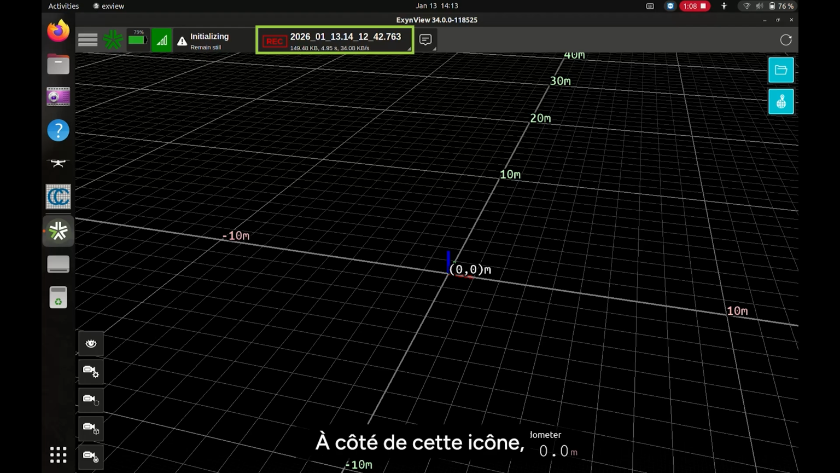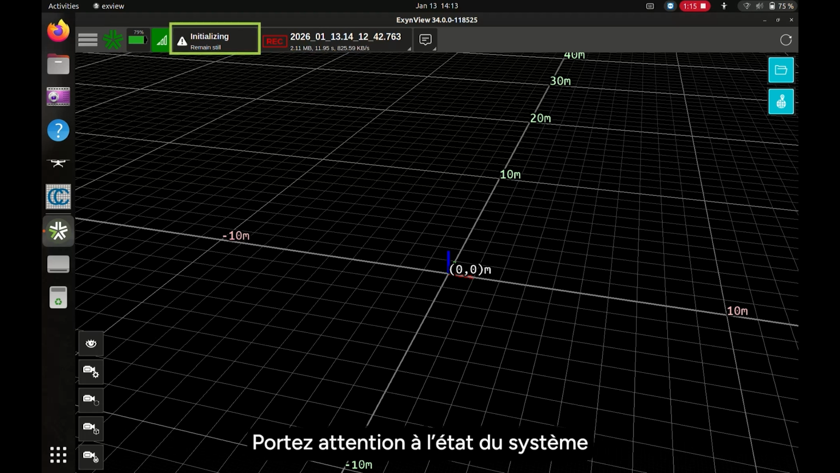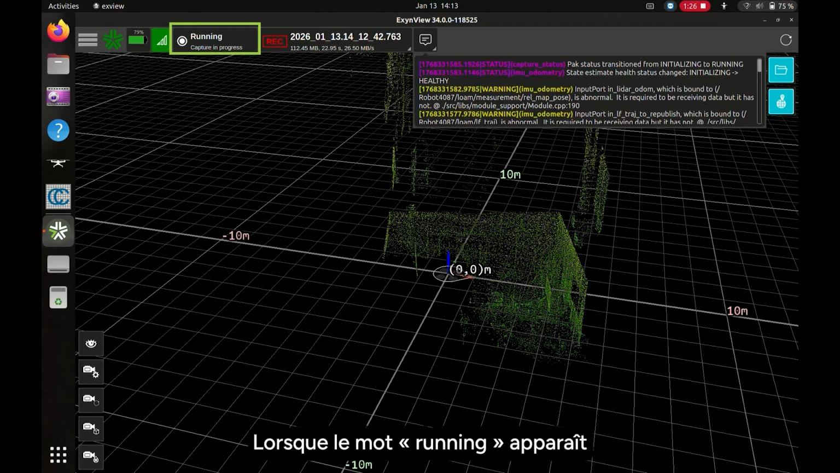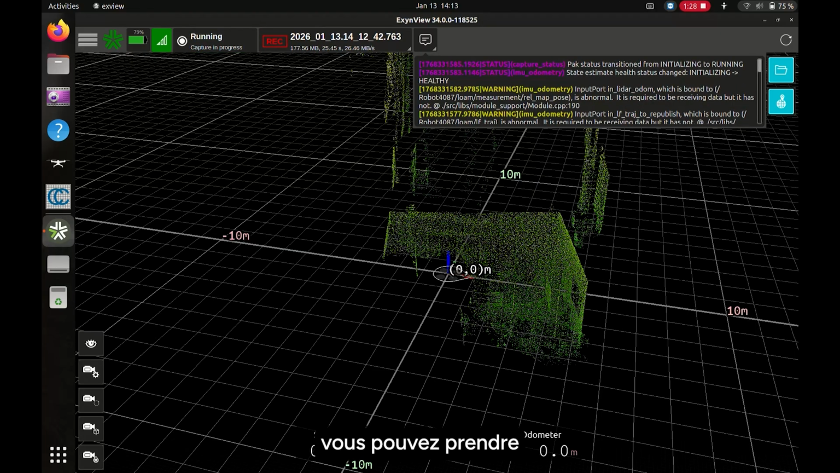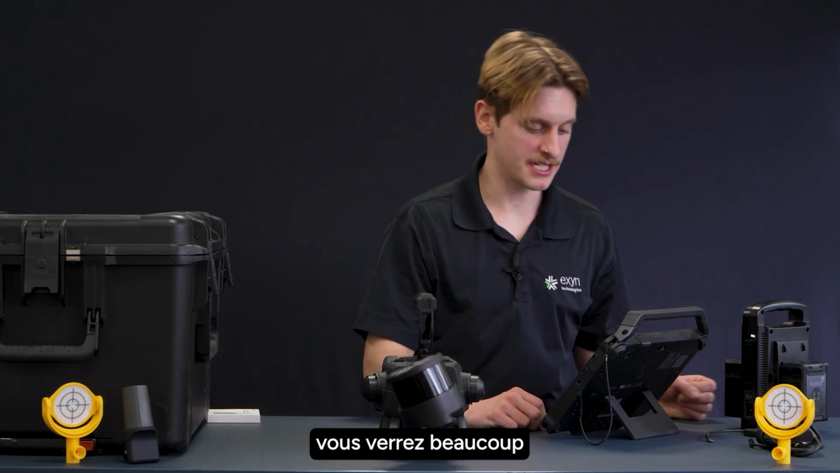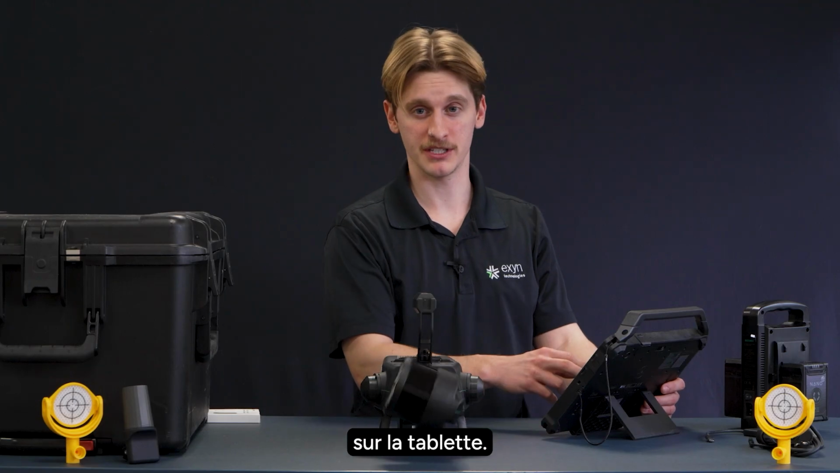Next to this recording icon, you'll see a number that indicates the name and timestamp of the log. Be sure to pay attention to the state as it boots up. You'll see it turn from initializing to running. Once the word running appears and capture in progress below it, you'll know that you're ready to pick up the Nexys and begin scanning. Once the Nexys has begun scanning, you should be able to see a lot of data streaming in onto the tablet to visualize.